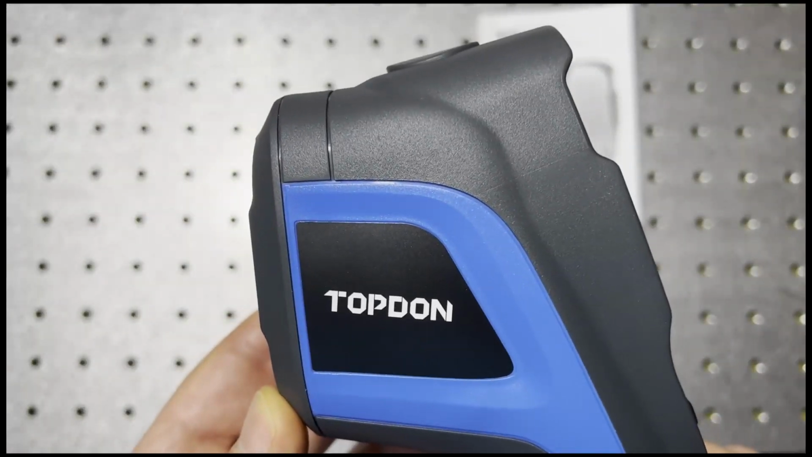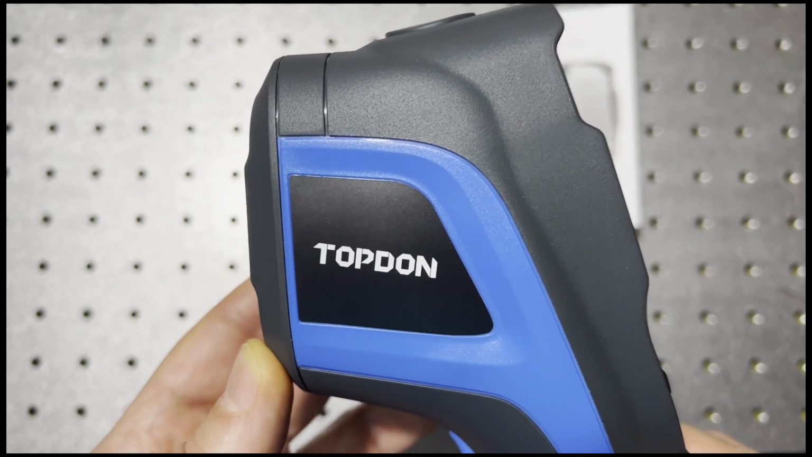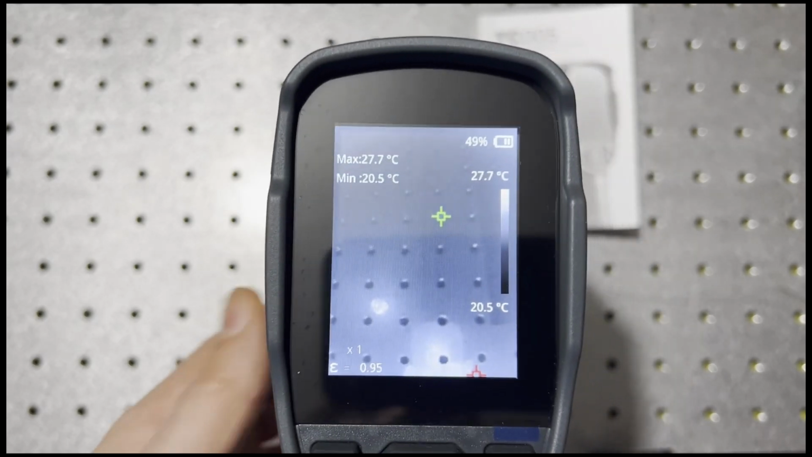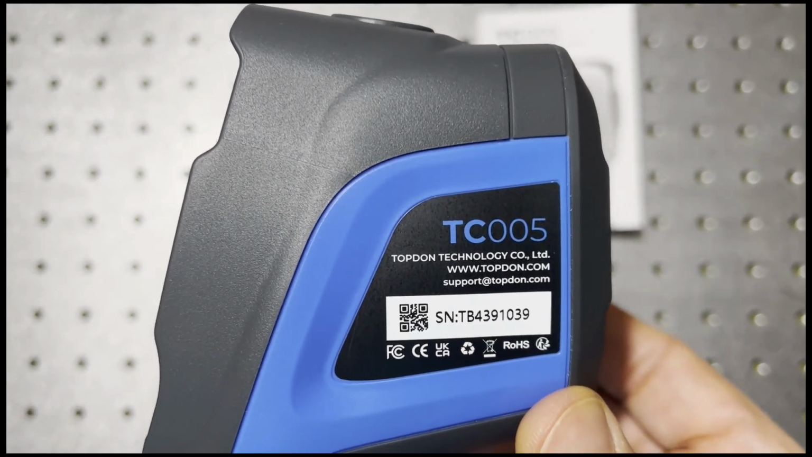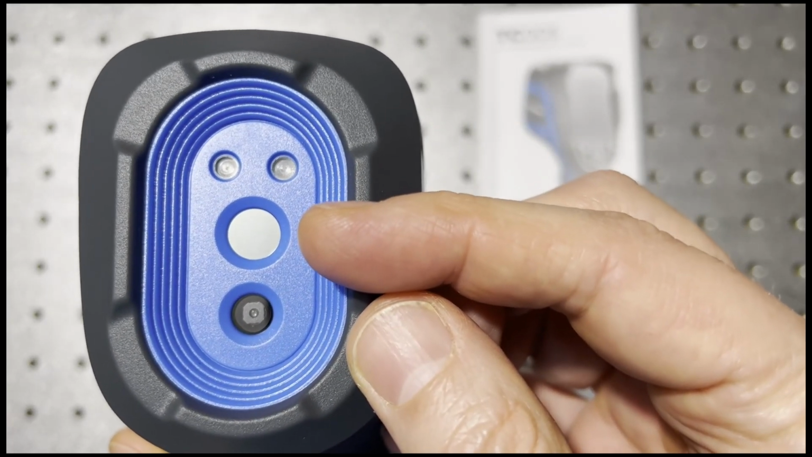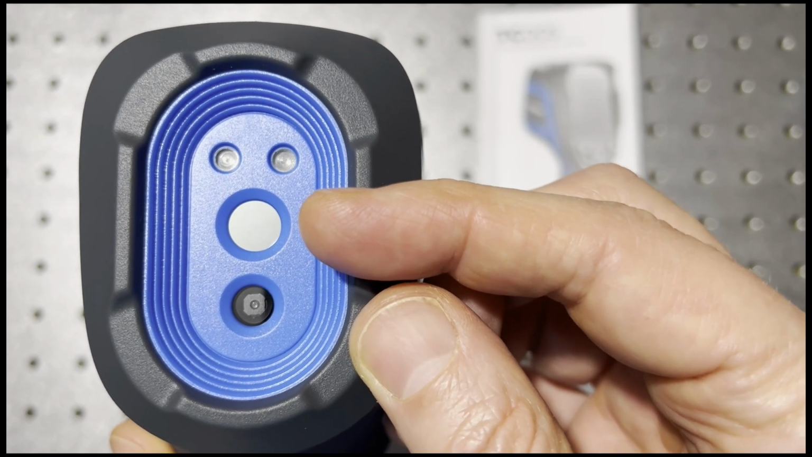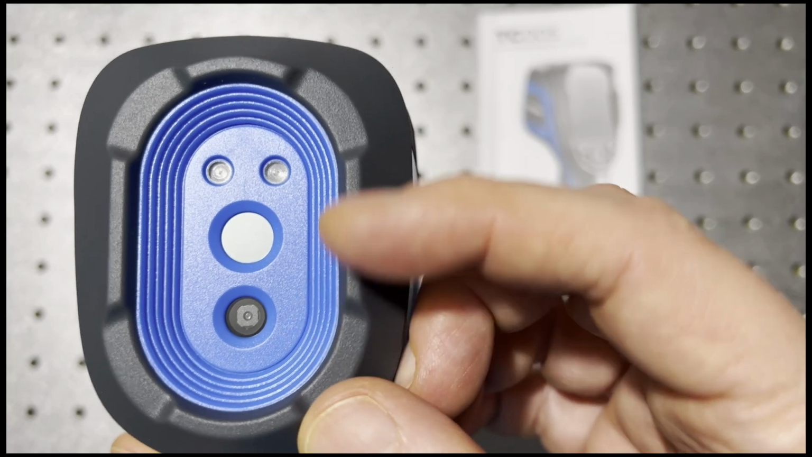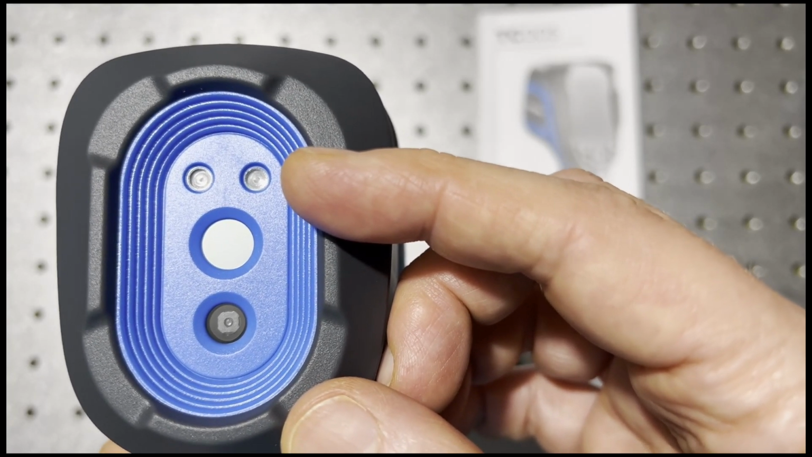We've been doing some thermography with the Topdon TC005 thermometric imager. I'll introduce the imager here before I get into the details of how we're using it with some computer vision algorithms. This is for a customer program. It's really a pretty nice imager, especially at the price point. Here you can see the aperture for the 256 by 192 pixel thermal imager, and here's the aperture for the 2 megapixel visible imager. At the top are a pair of LEDs which are useful in dimly lit situations.